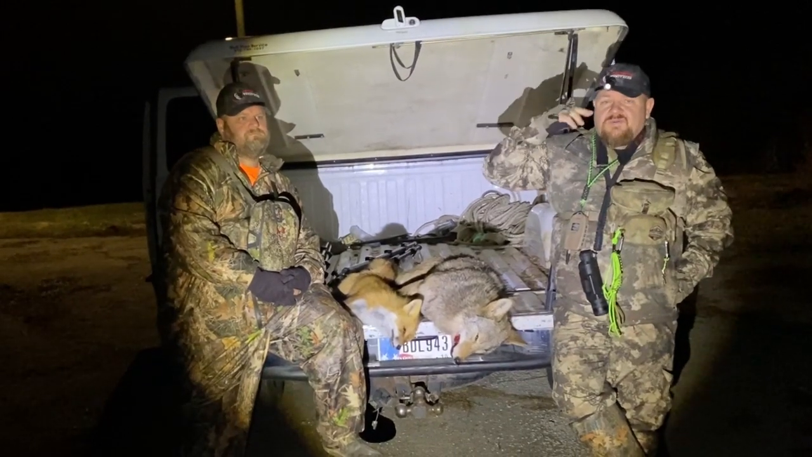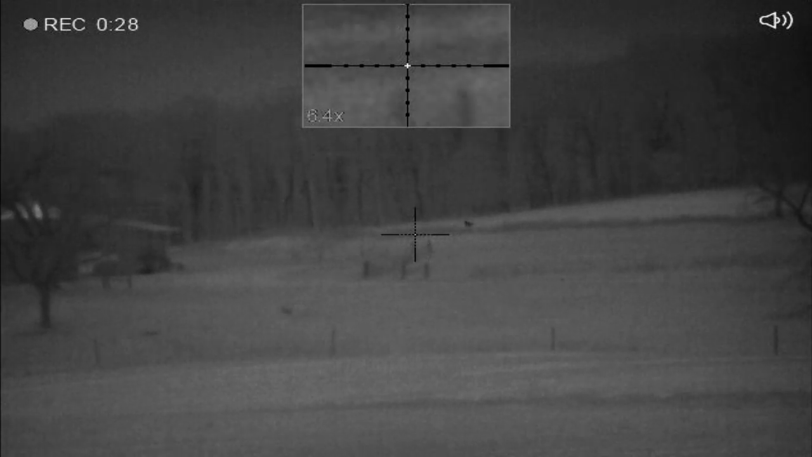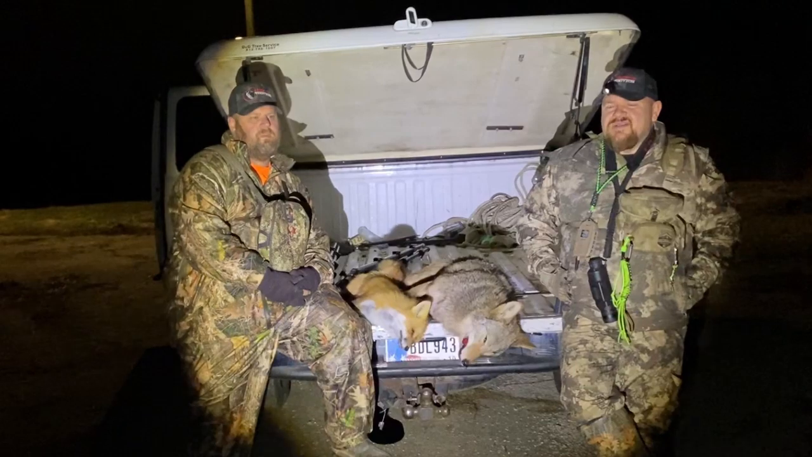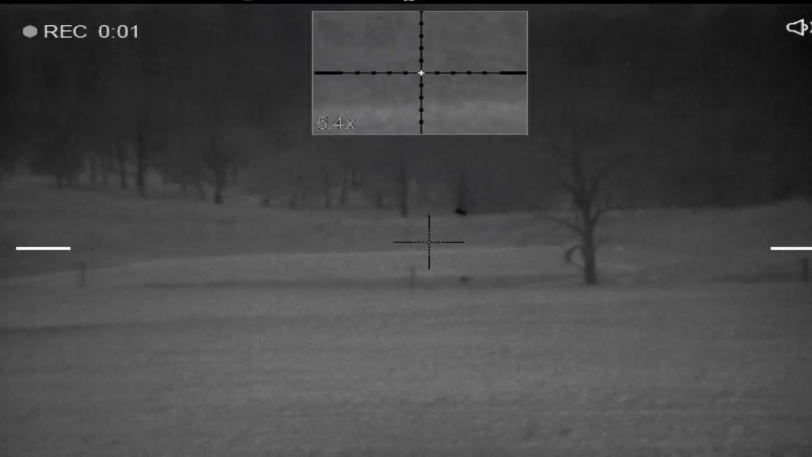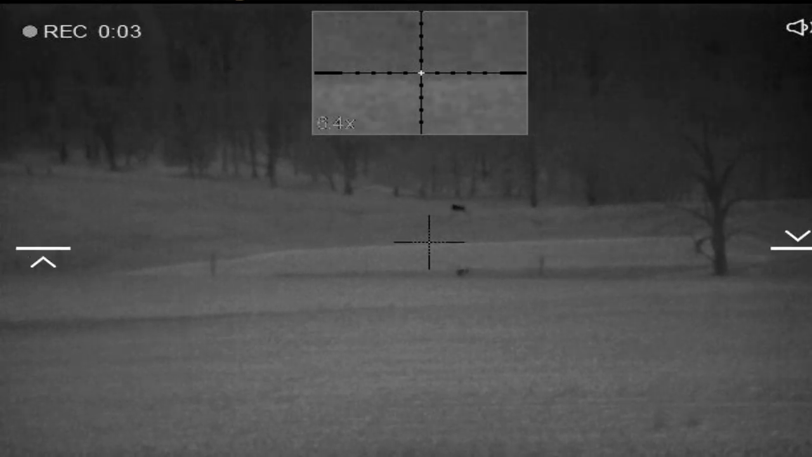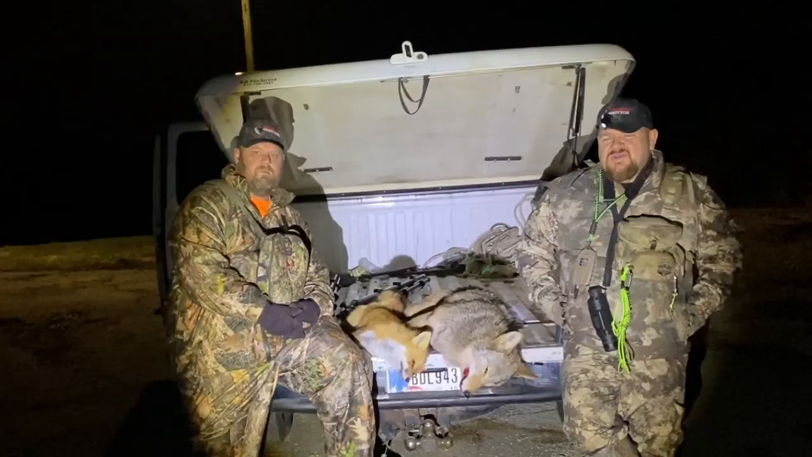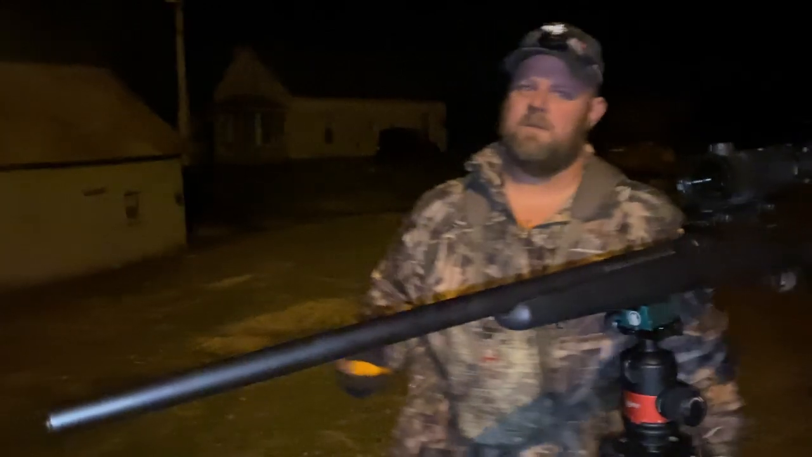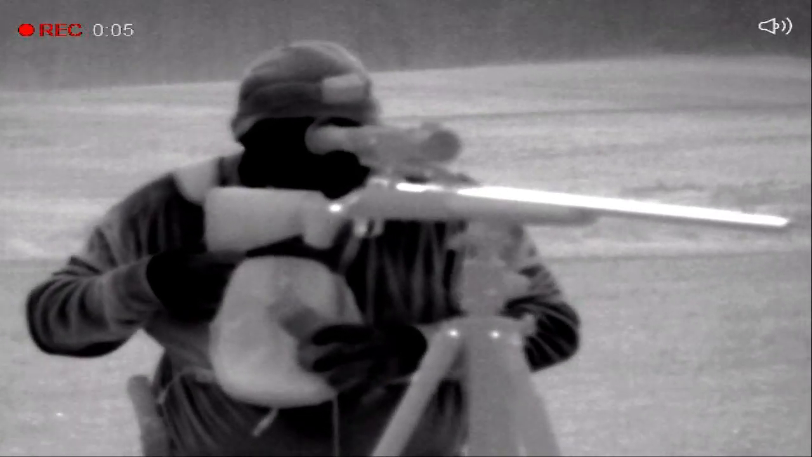And I looked over there with the thermal. I seen him just inside the woods. He was howling, and I could tell by the way he was responding that he was coming. He was interested, and he was mad. Apparently that was his area. So he came around the whole entire property, disregarded the wind whatsoever, and that was his downfall. If he'd have went downwind, of course we'd have still got him, because we were set up to where we could shoot him before he got downwind.